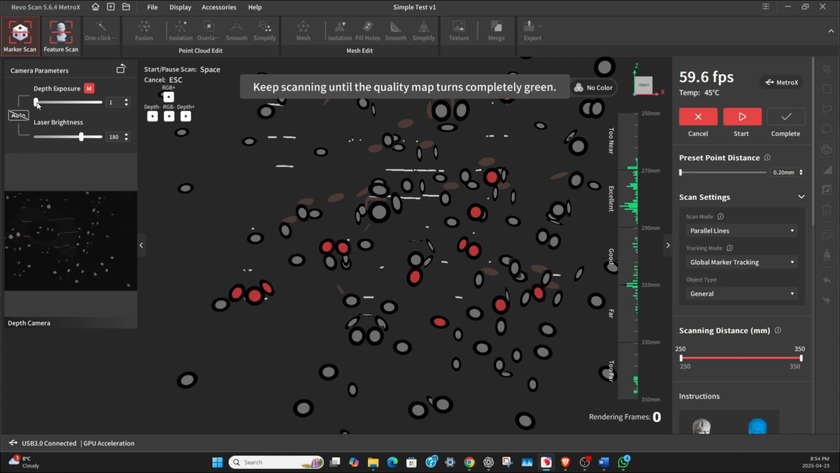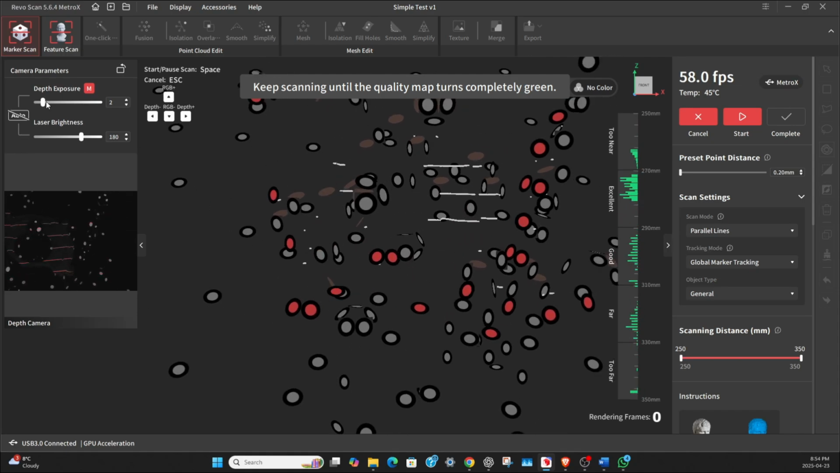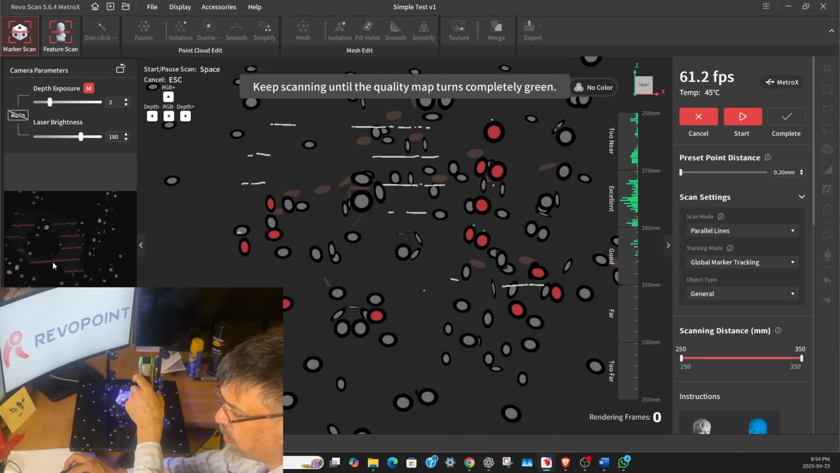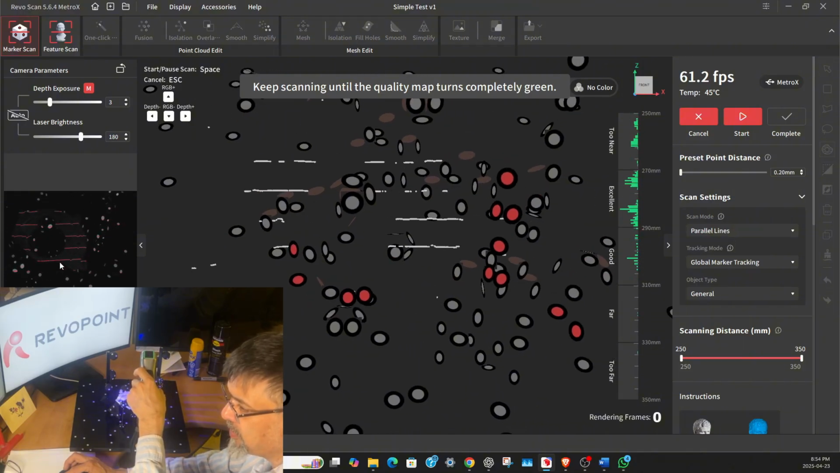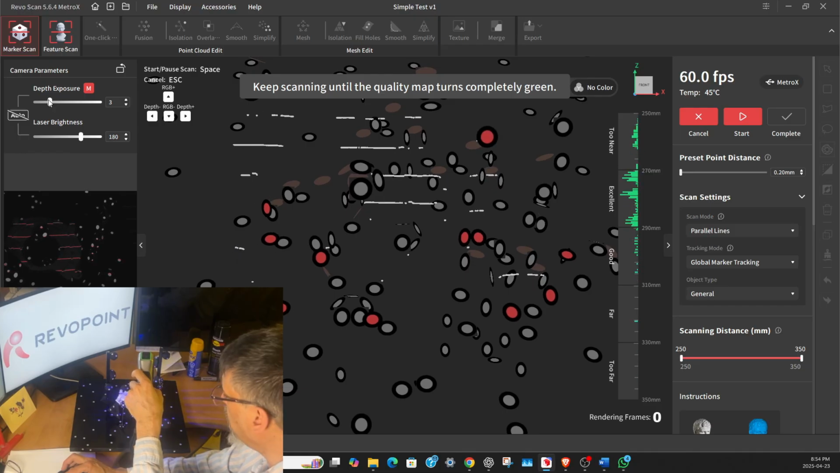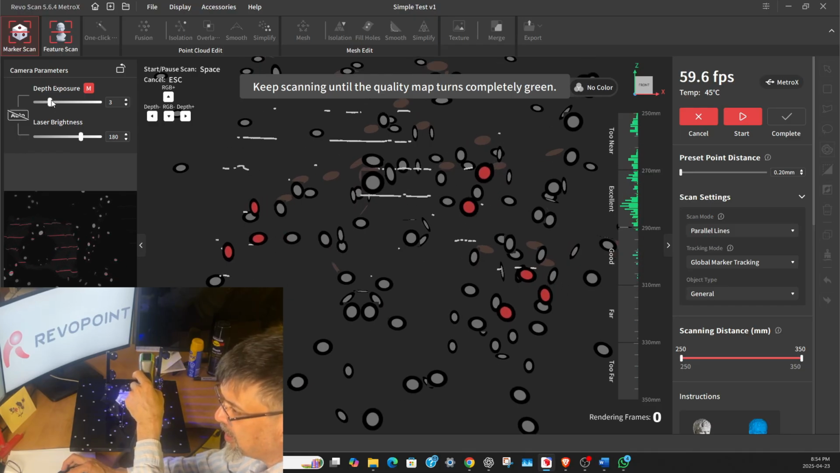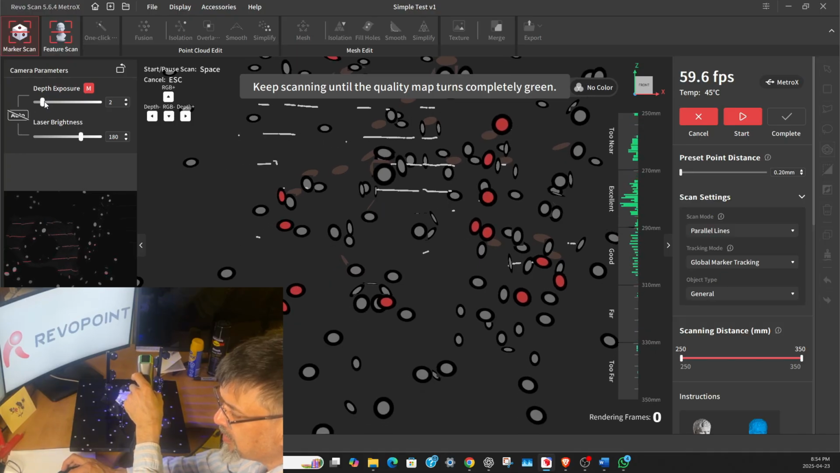So the depth of exposure, you want to turn it up until the lines turn red. If the lines are red, it's too much, and it's not going to work well for you. So you want to dim it. Now, because I sprayed the part white with the foot powder, it doesn't need as much exposure.